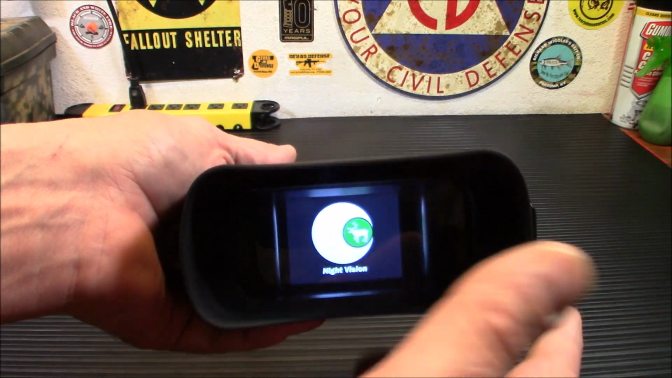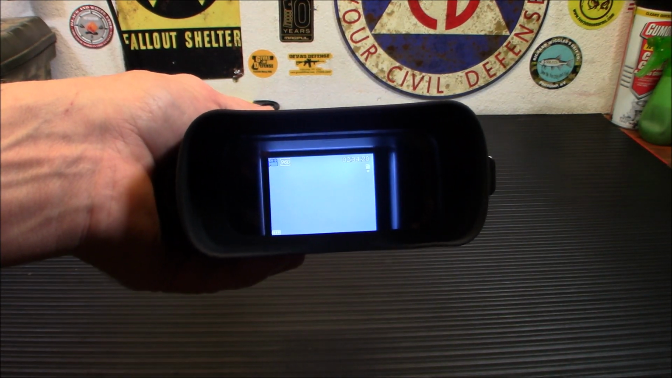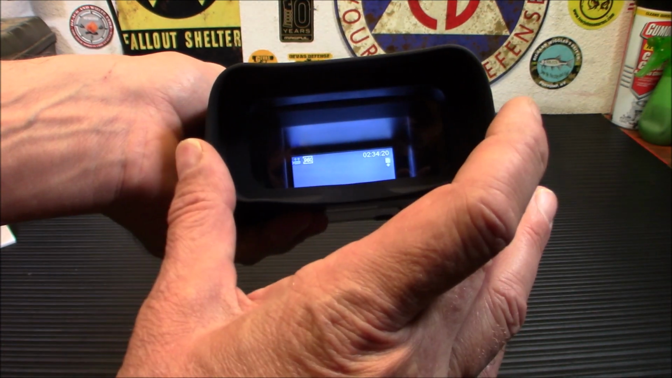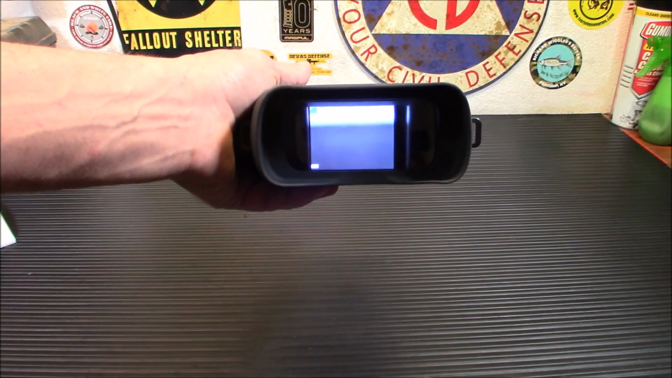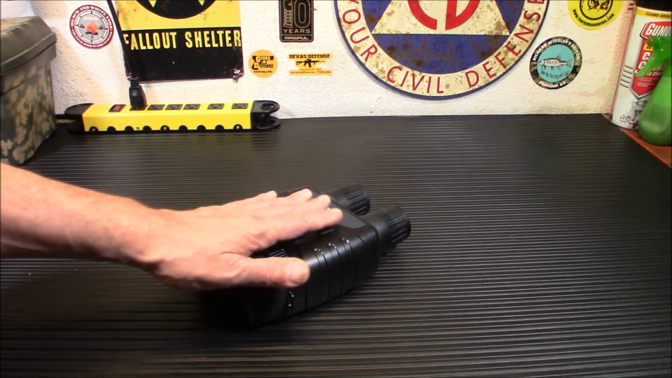And actually, I like the fact that this is showing up as a bigger screen. When I showed these on camera before, sometimes it looks like a very tiny screen, even though this is a magnified lens in the front here. So that little tiny screen will show a whole lot bigger when you hold this up to your face. See, if you go here, you see how small that looks. But if you come back, that looks like a big, big screen. So that's the unit right there on the outside of it.